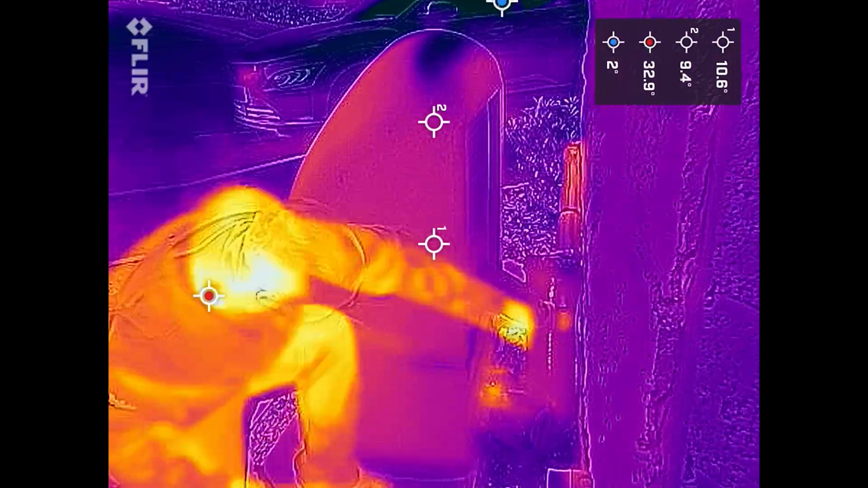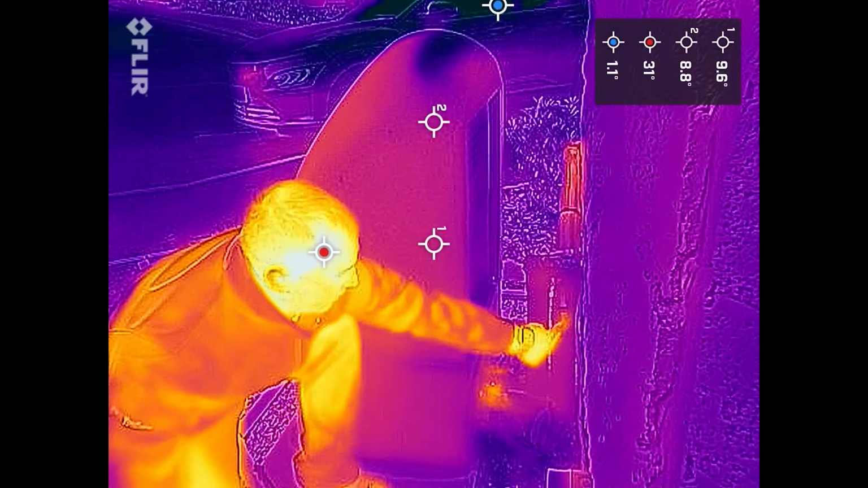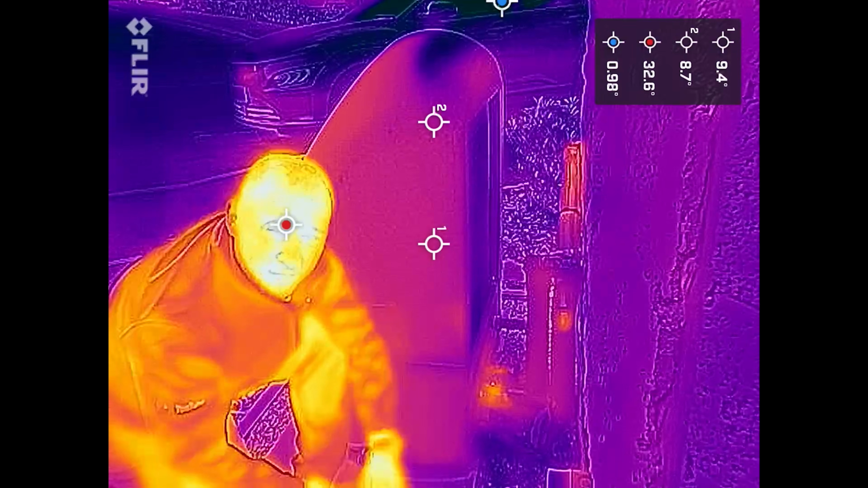So I can see without the cozy socks on, there was a fair bit of heat loss under the FLIR camera, but after I fitted the cozy socks, you can see that there's basically no heat loss from them anymore. It's completely sealed them up and it still gives me access to the valves because of the way these socks are designed.